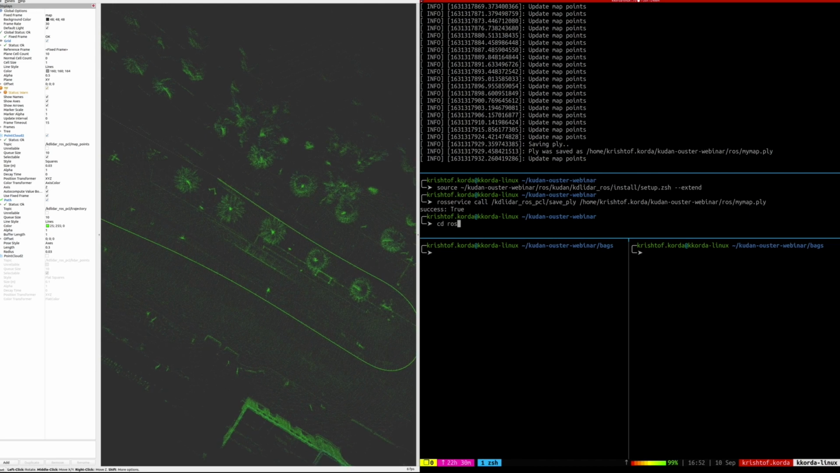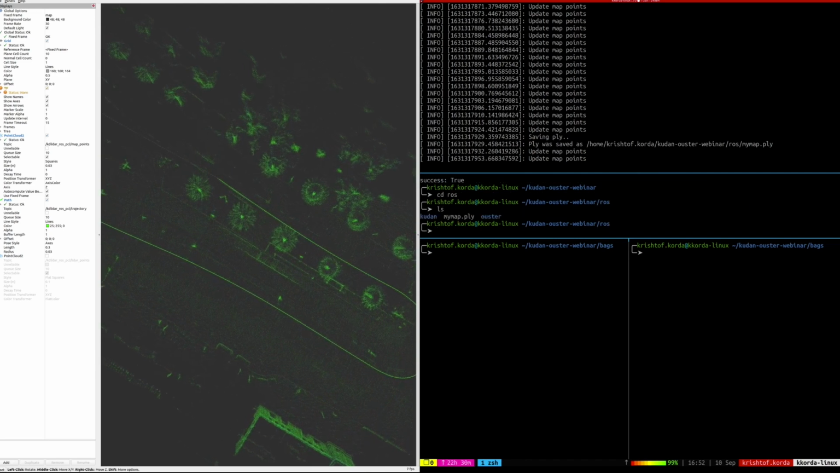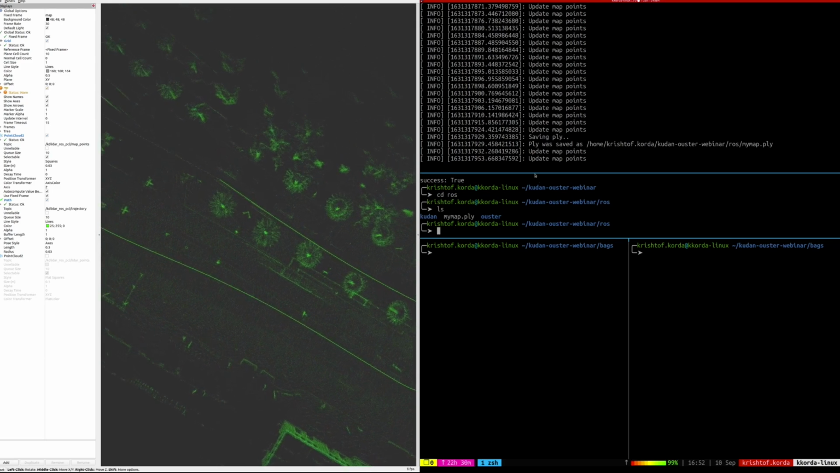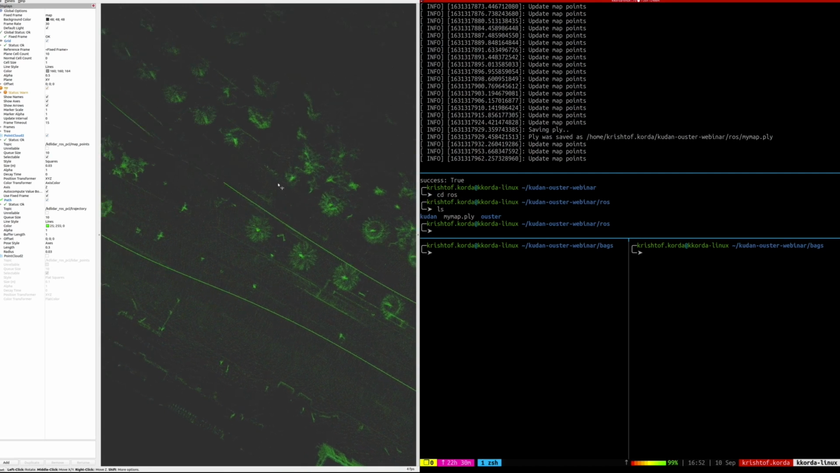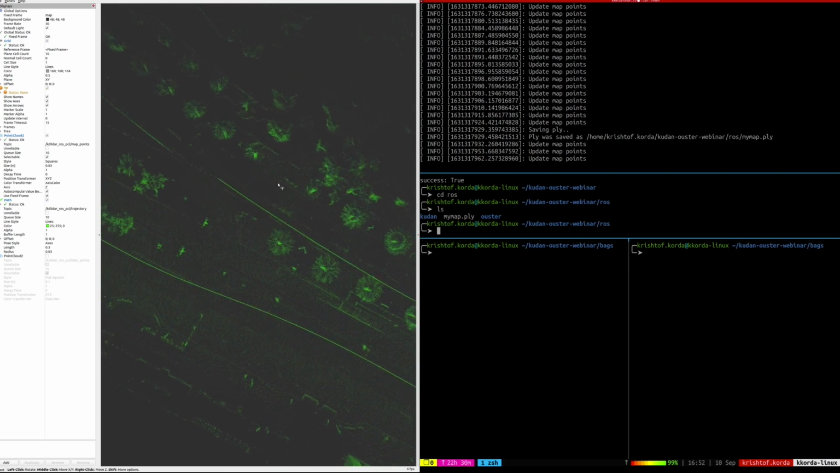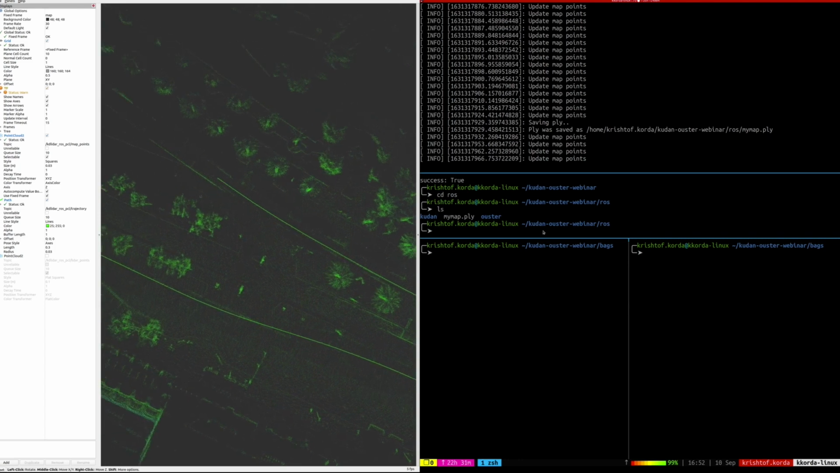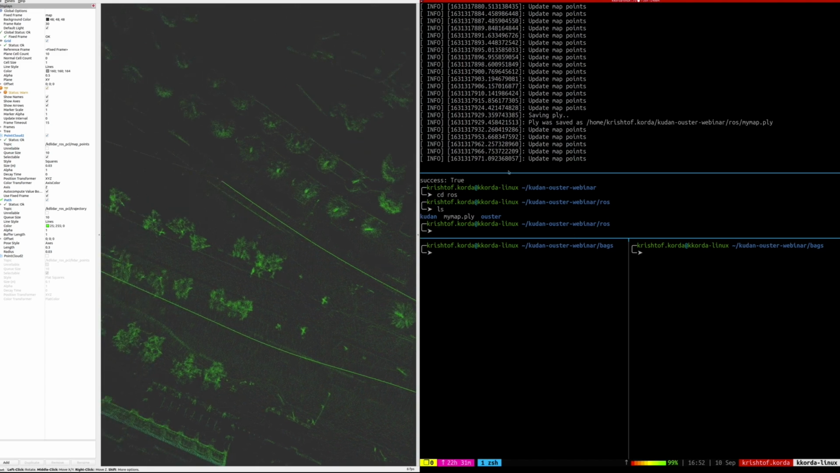So let's change directories into the ROS folder and let's see what's in there. And look at that, now we have a mymap.ply file. And again, the map is continuing to build over here and being stored in memory, but we saved it at a point previous in time. So that's how this will work with the KD Lidar ROS node.